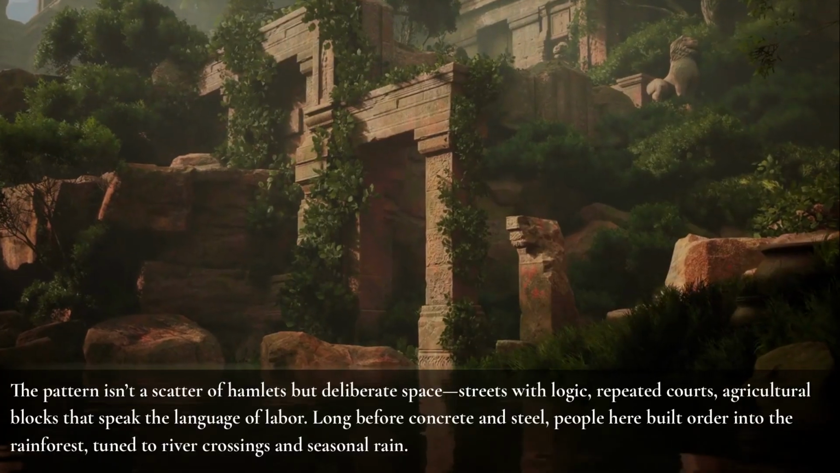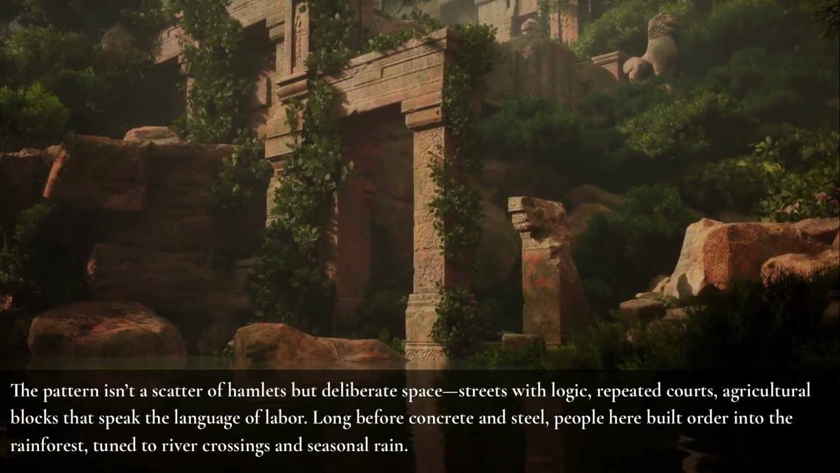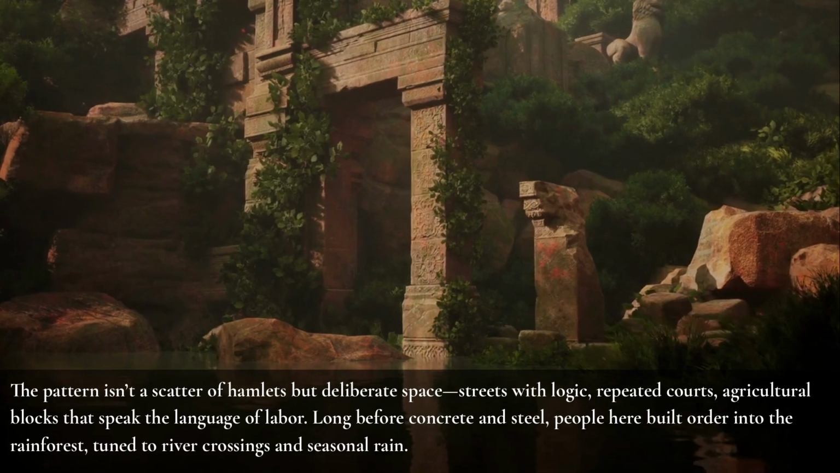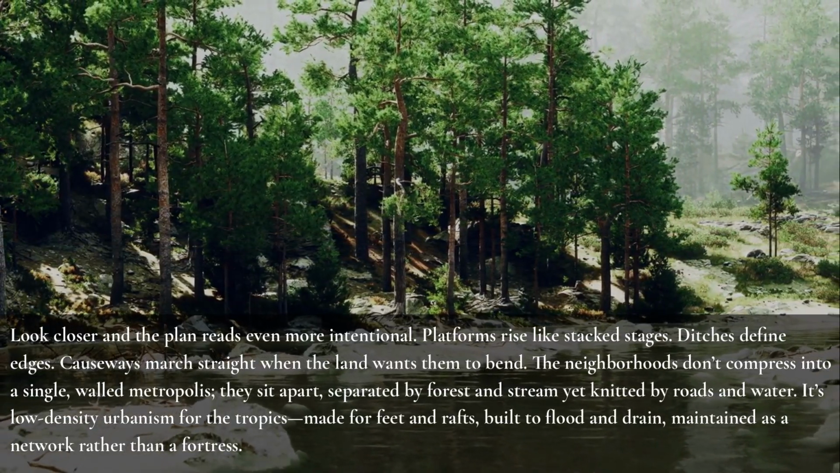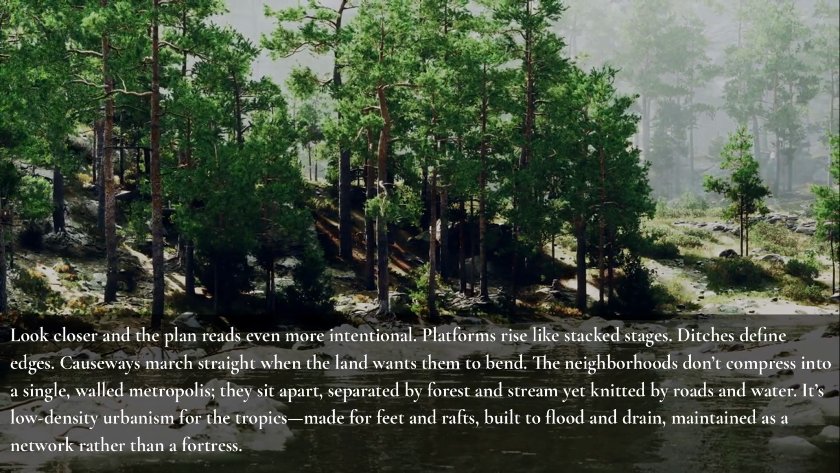The pattern isn't a scatter of hamlets, but deliberate space, streets with logic, repeated courts, agricultural blocks that speak the language of labor. Long before concrete and steel, people here built order into the rainforest, tuned to river crossings and seasonal rain. Look closer, and the plan reads even more intentional. Platforms rise like stacked stages, ditches define edges, causeways march straight when the land wants them to bend.